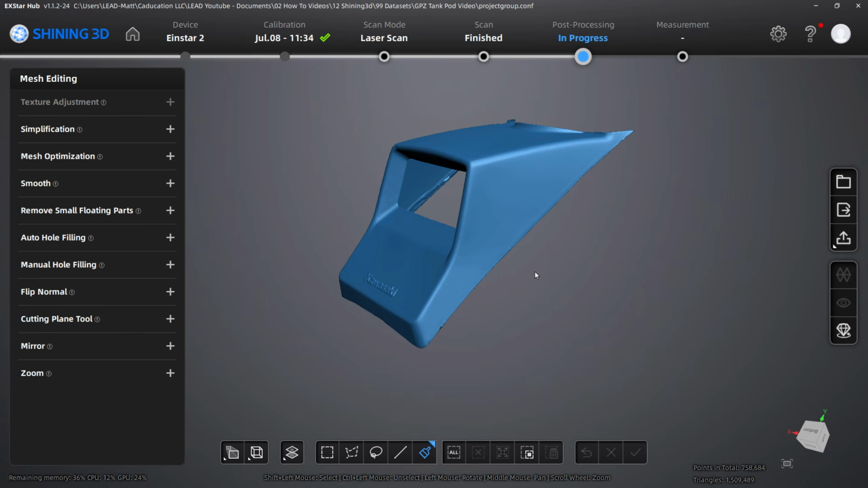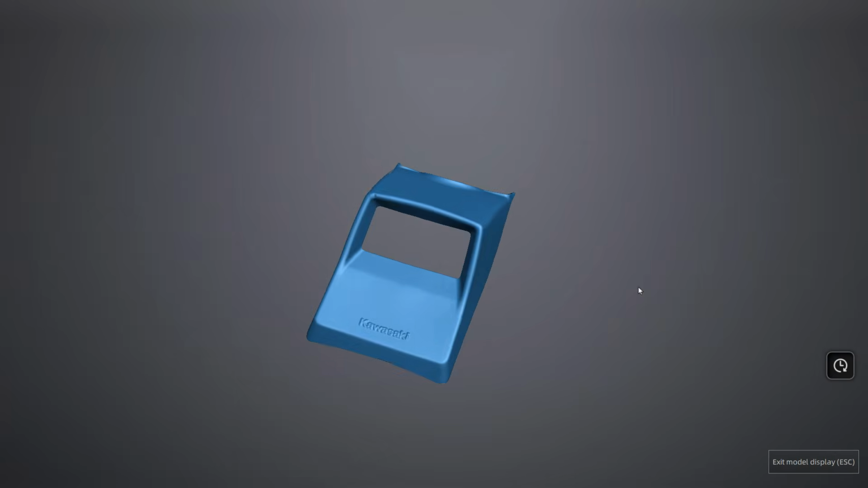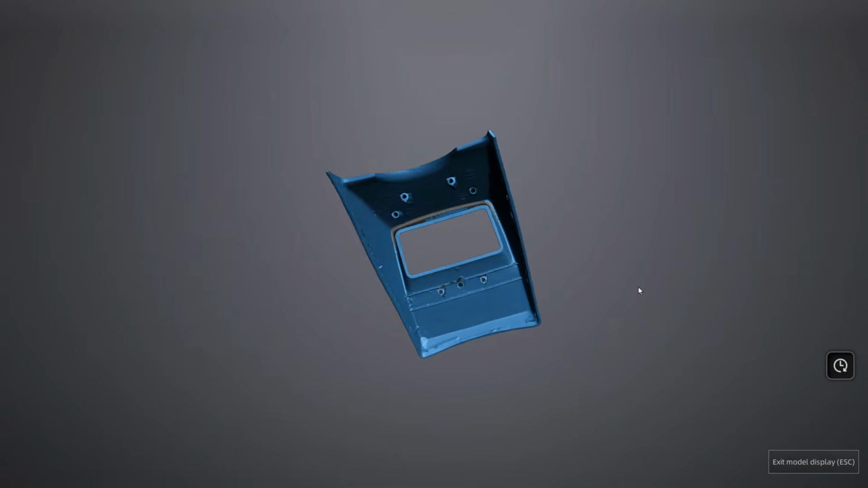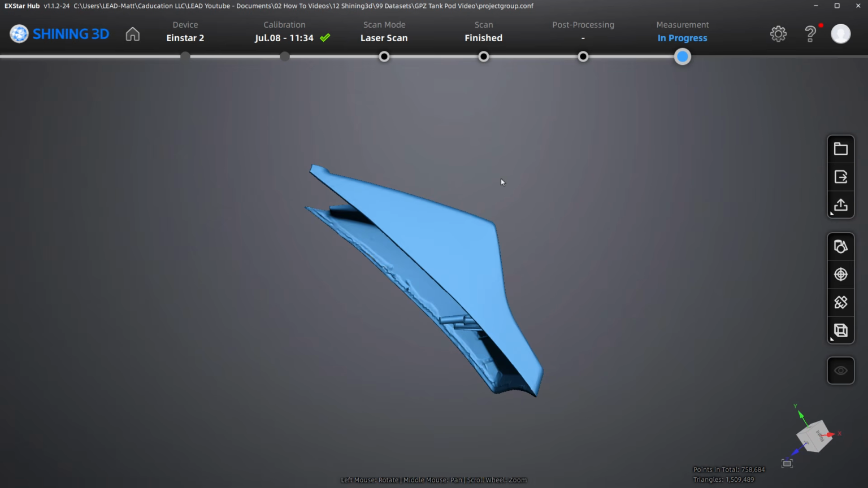If your next step is to go directly to a CAD program like Fusion or SolidWorks or Inventor, then you may want to go to the next step, which is measurement. As you look over here on the right, you can see export scan if we want to send it out, share your scan if you use the online ExHub, you can do that. And then you've got model display, which is essentially just a 3D view of your model so you can take a good look at it. For us, the next step would be the measurement process.